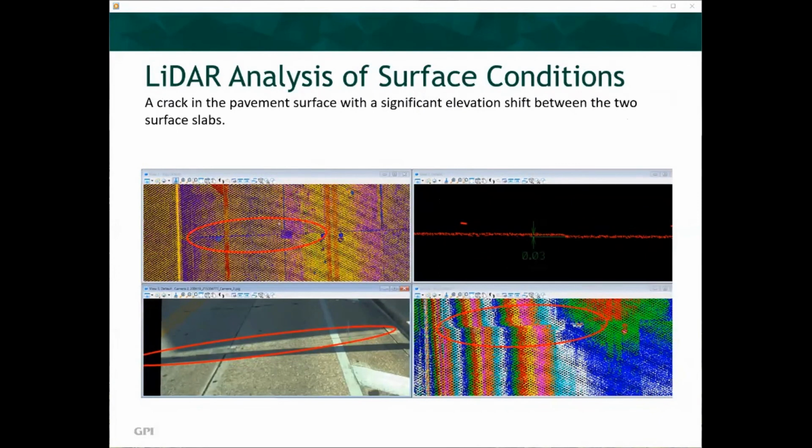A seam in the pavement surface with a significant elevation shift between the 2 surface slabs. The horizontal cross-section depicts the elevation difference between the concrete slabs on either side of the seam. The shift in elevation is clearly evident in the colorized point cloud elevation panel on the lower right.